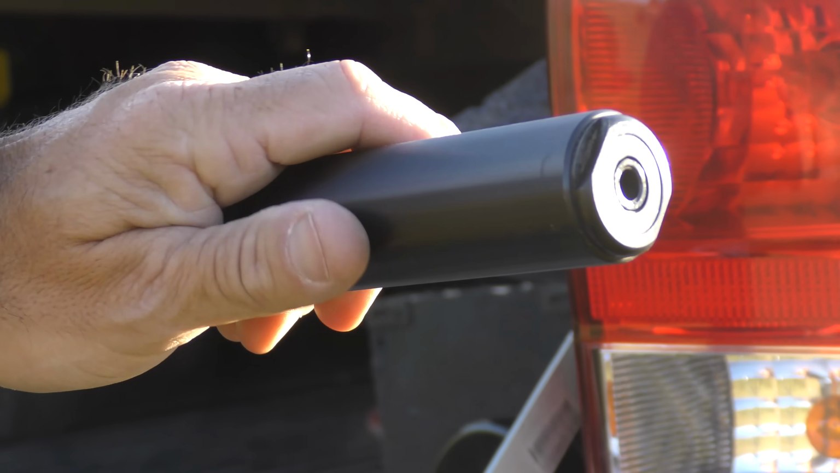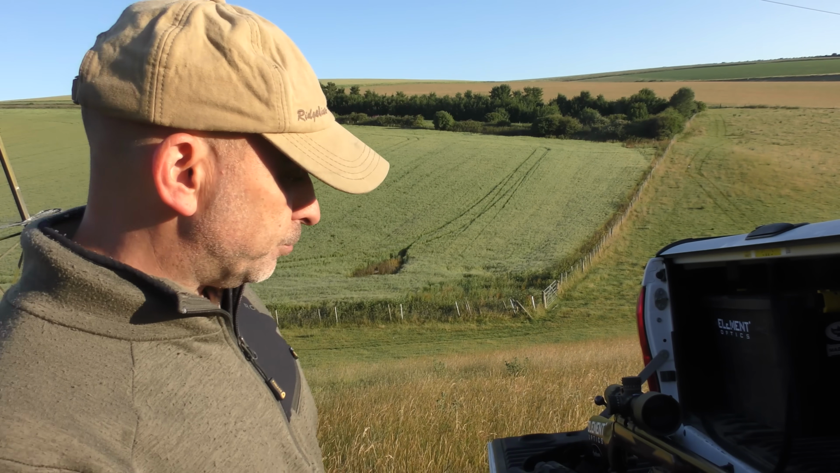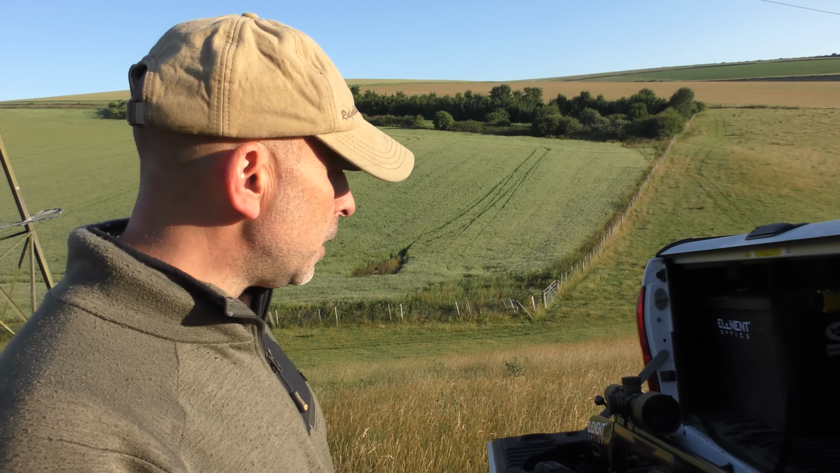It came with a little SAC moderator. I think that's a SAC moderator on there. I've stuck a Harris bipod on there, nothing flash, just a cheap one. And I've put an Element Nexus scope on there, so that's quite a lot of scope for a rimfire rifle.